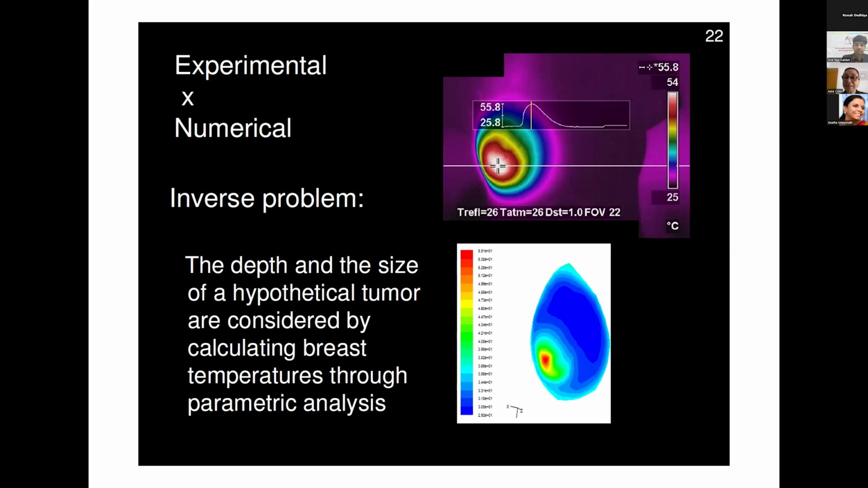It would be perfect for the artificial intelligence aspect if you had a big number of data for any possibility of any disease. But you can have all types of problems if you don't test this experimentally or numerically.